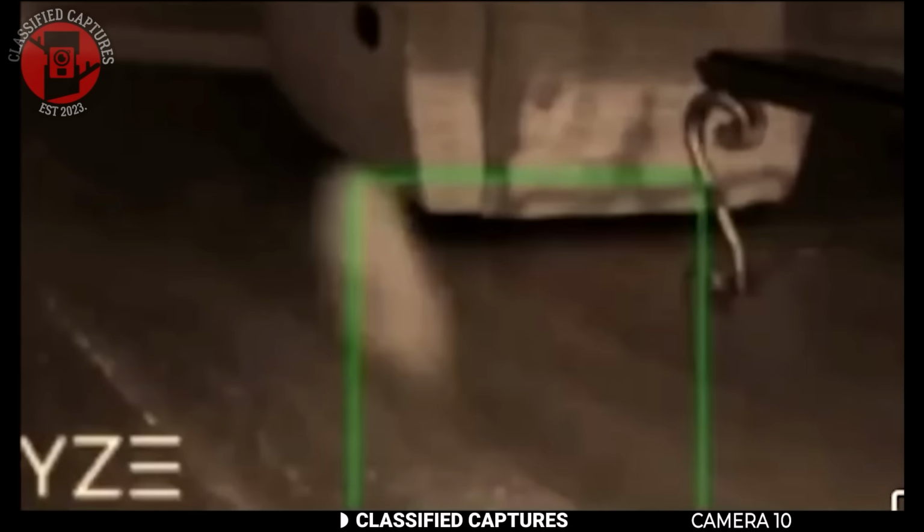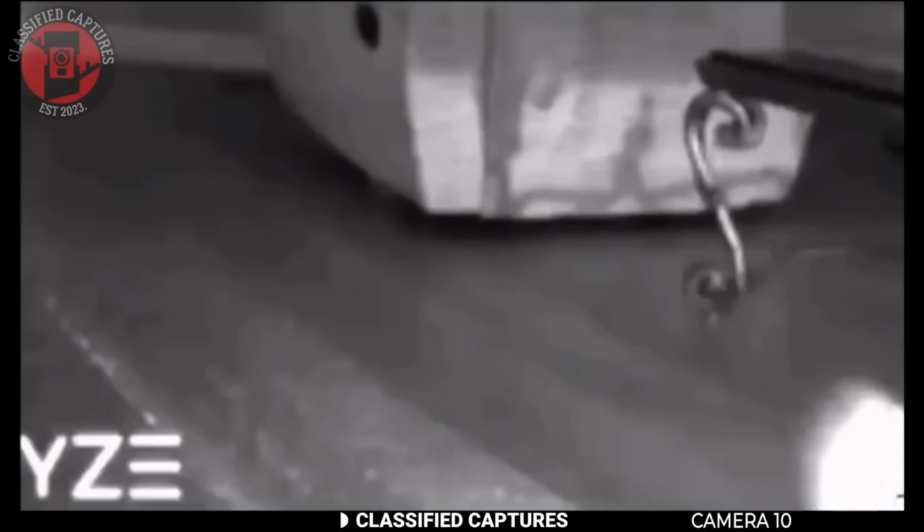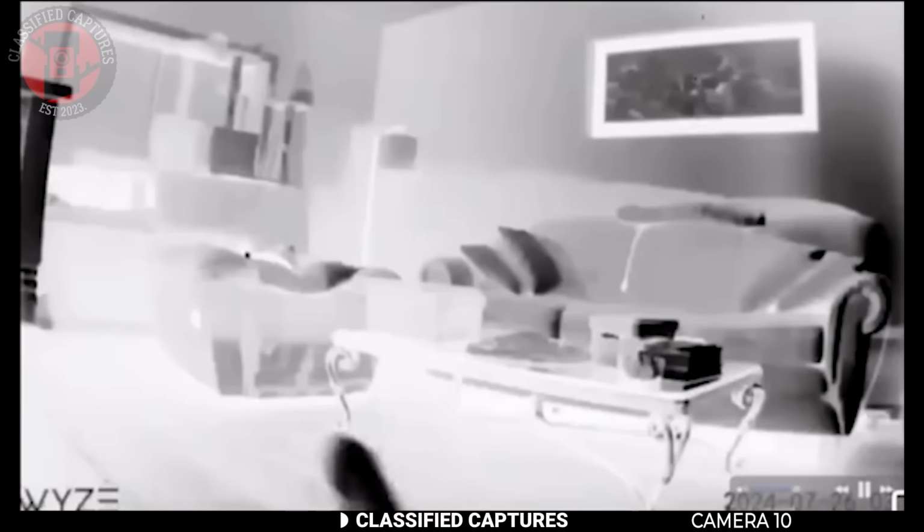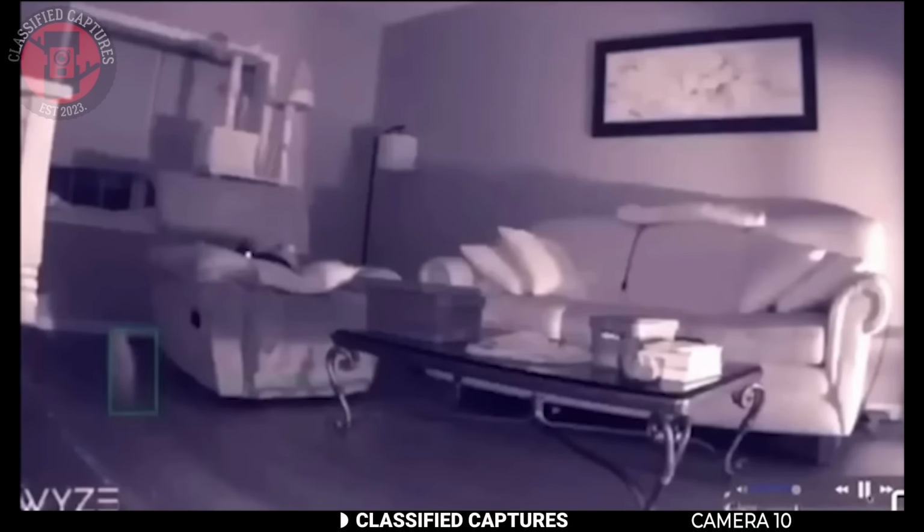Maybe it's a small animal we don't usually notice in the house, like a raccoon, a possum, or rat caught in a strange stance and blurred by motion. But this is clearly none of those. Some viewers say it looks paranormal, like a tiny humanoid that only appears at night. What are your thoughts?